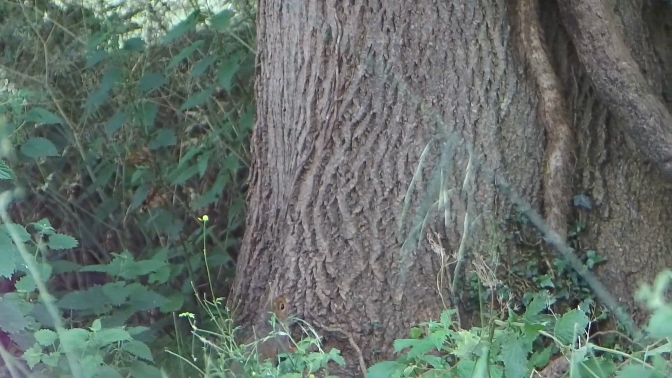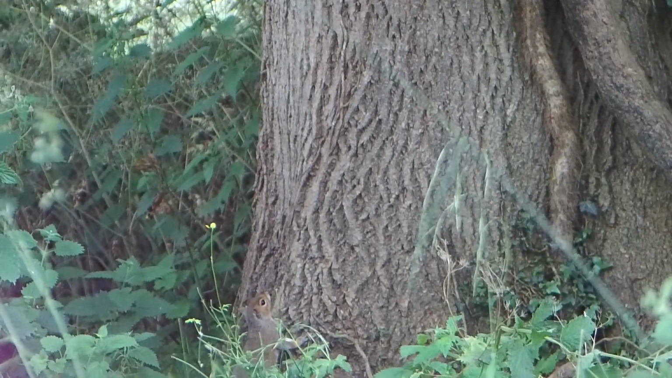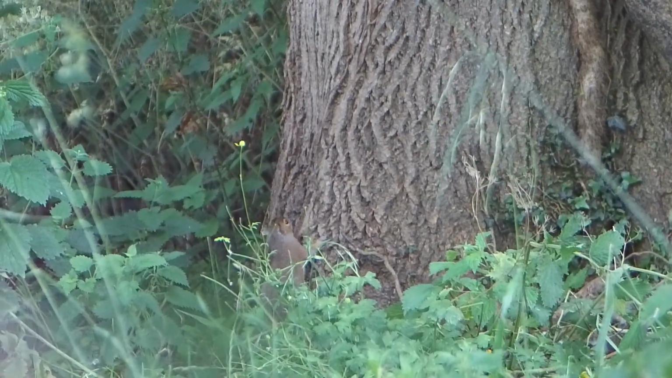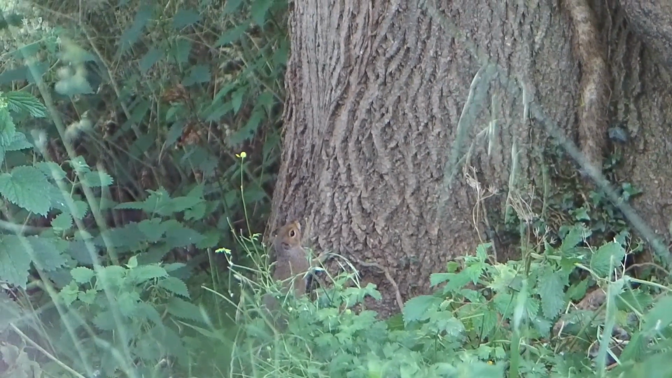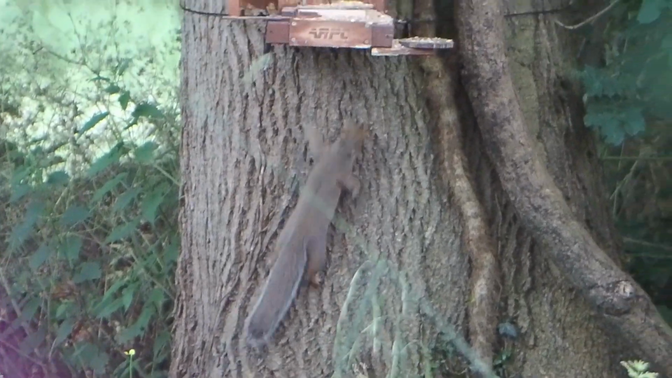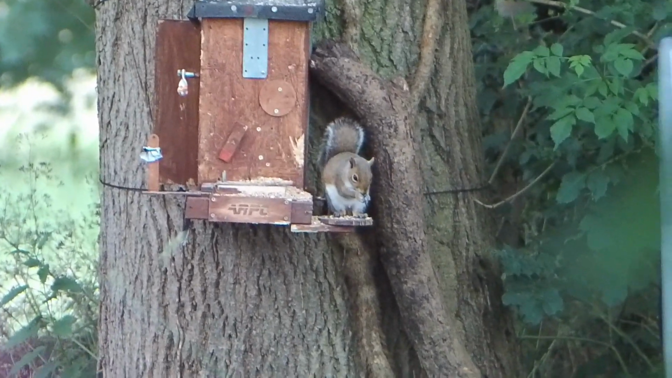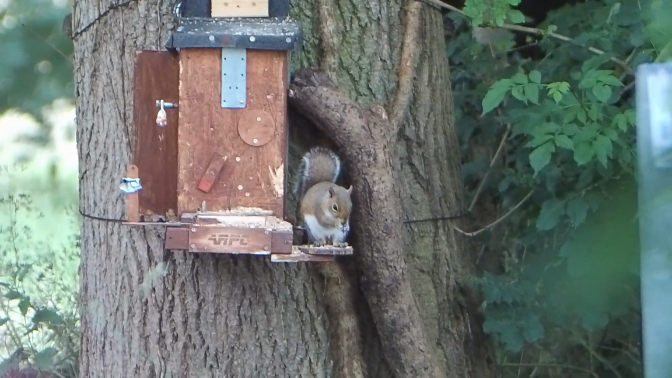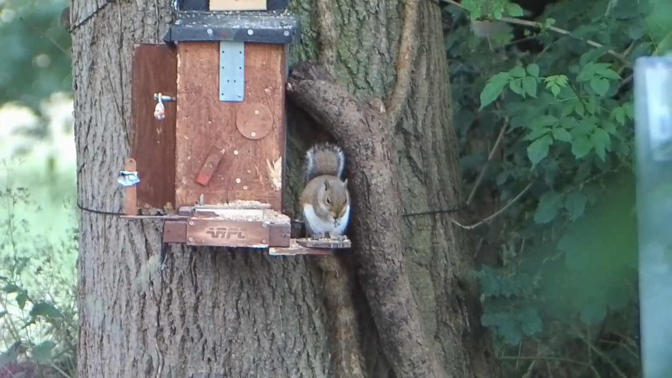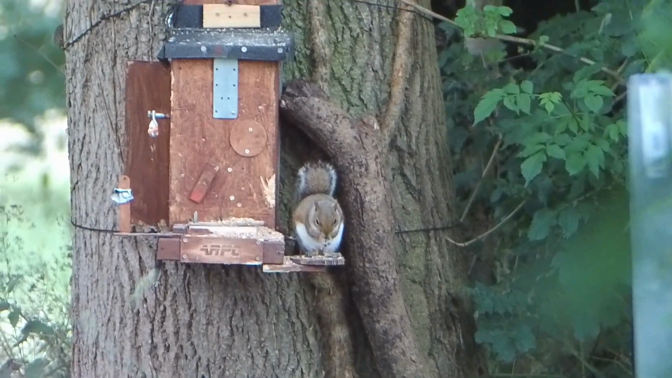Helped himself to the spilt feed on the bottom. Spotted the dead family, but he spotted the feeder as well, hasn't he? And he's more interested in filling his belly than mourning the loss of his family. Come on, free feed, free feed. Get yourself settled up there. That's a good lad, I think. Not a very big lad. Maybe you're a girl, I don't know. Either way, you're enjoying that, aren't you?